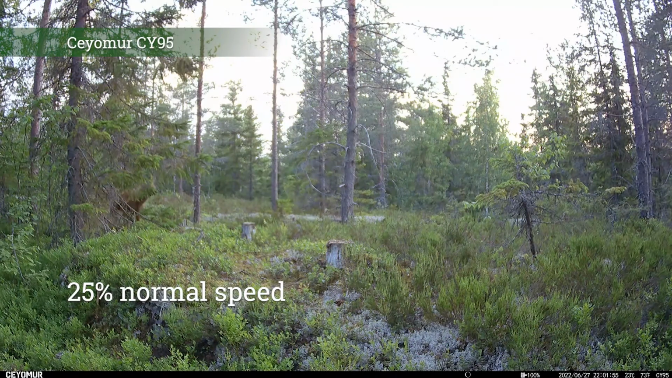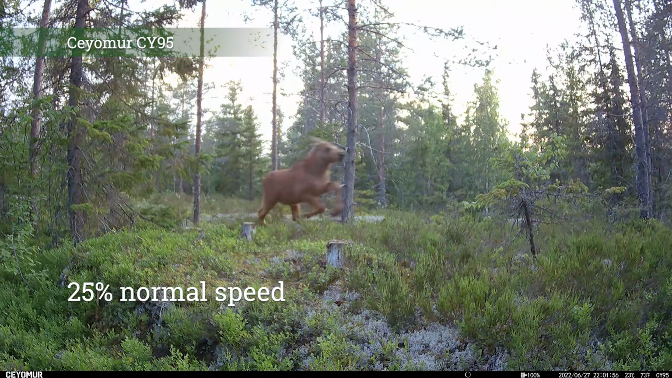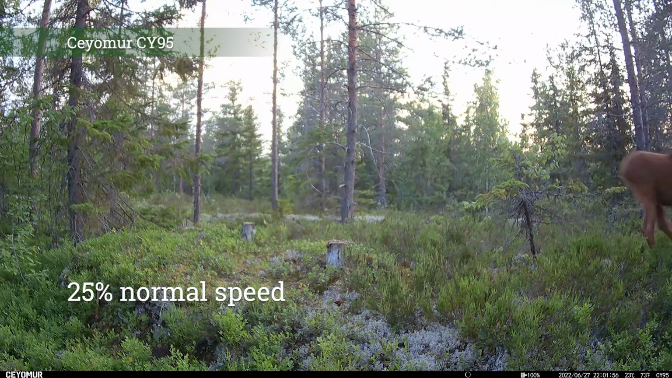But overall, the video quality was pretty good in both of them, and yeah, you really notice the difference between 1080p and 4K in these cameras, in that there is a lot more detail, especially when the subjects are a little bit further away from the camera. So yeah, that's really a nice feature to have in both of them.